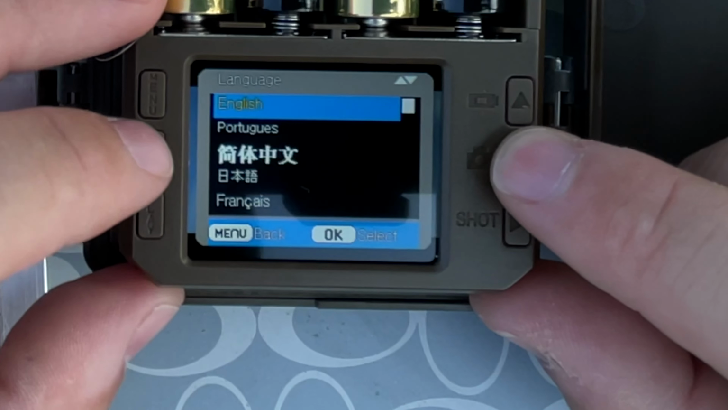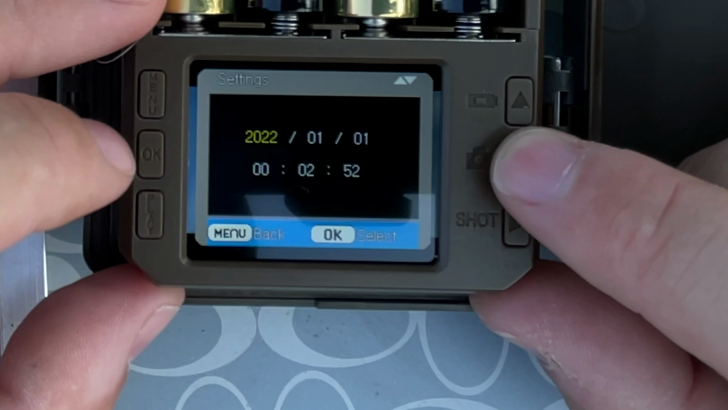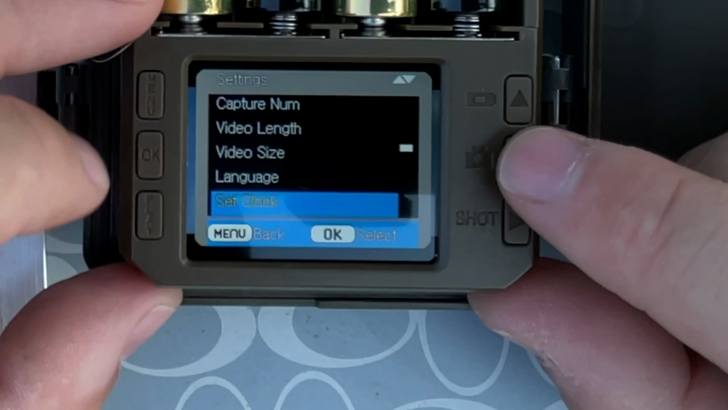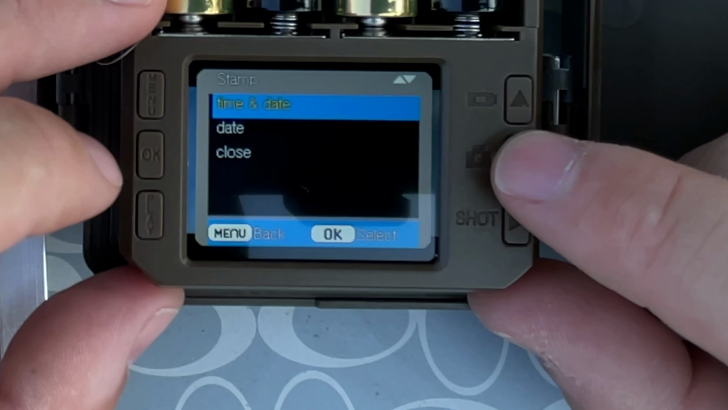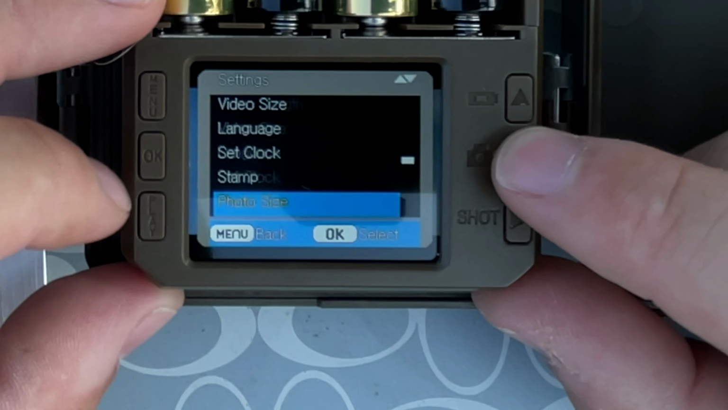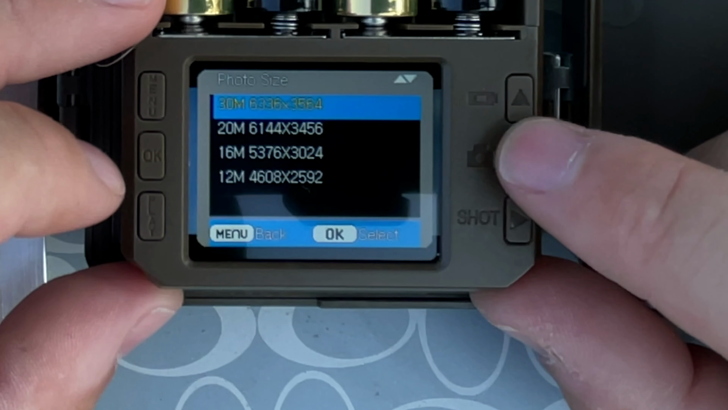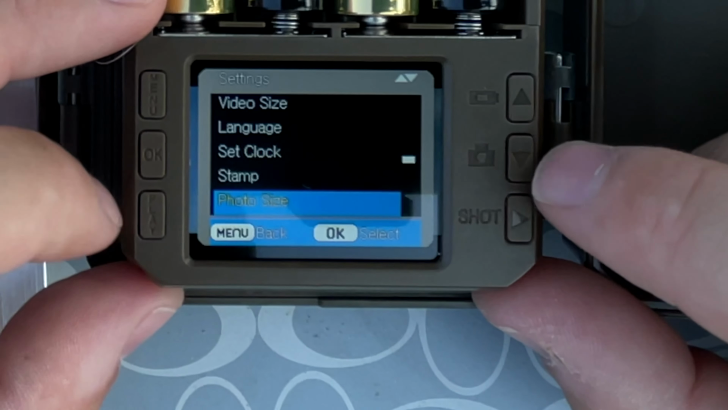Language, we're going to keep it on English. Set the clock. Okay, so this is where you will set your time and date. I'll do that here in just a second. Scroll down. Stamp. Oh, so you can choose what you want stamped on your photos. We'll leave that at time and date. Photo size. This is supposed to be a 20 megapixel camera, but 30 is an option, so we will pick that.